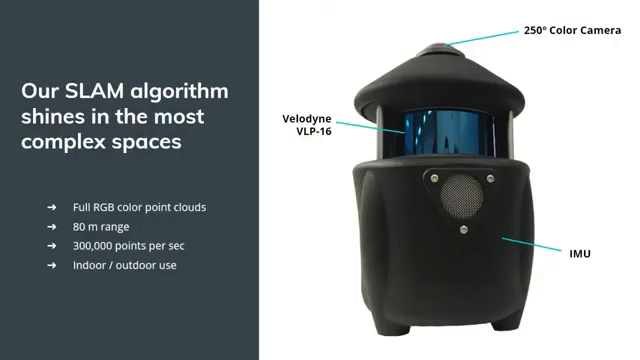And one last bit about the PX80 that we'll talk about today is some of the components that are in it. It consists of a 250-degree camera on top. So that's how we colorize the point cloud. The camera is also how we provide those images, the spherical photos. And we also use the camera for computer vision tracking.